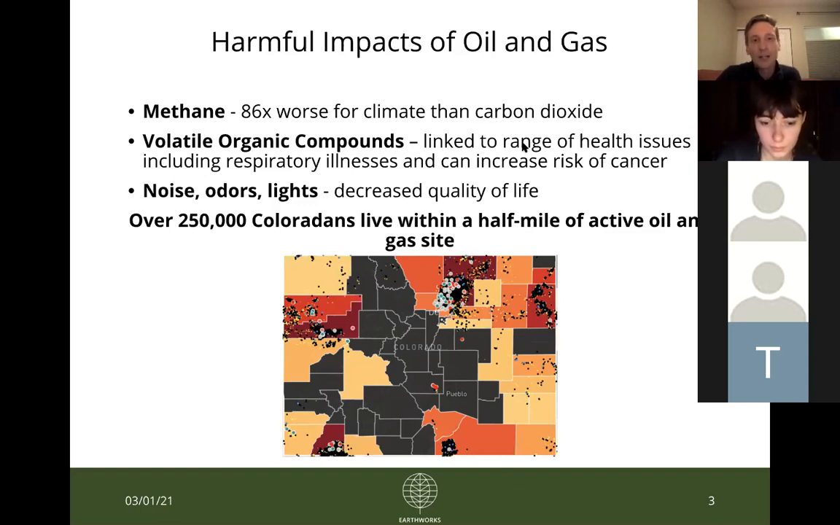And then with volatile organic compounds, the concerns I would say are much more direct in terms of impacts, potential health impacts for the people who reside around an oil and gas facility. And these compounds include things such as benzene and toluene, which are known carcinogens, have been linked to other potential health impacts, not good stuff whatsoever.